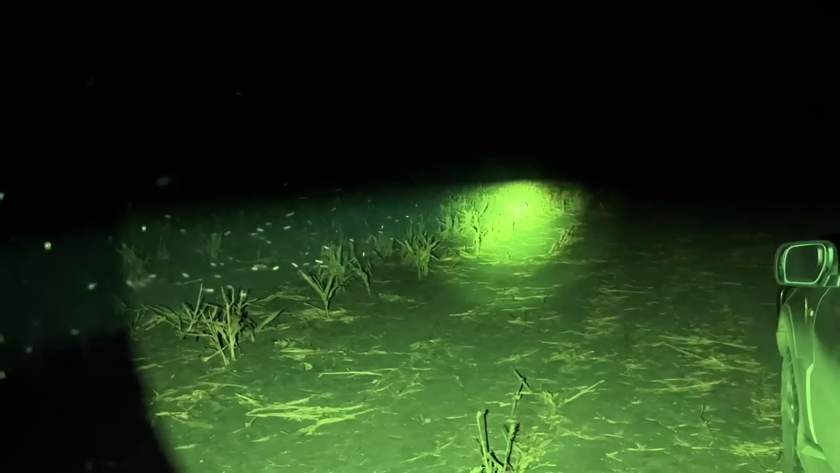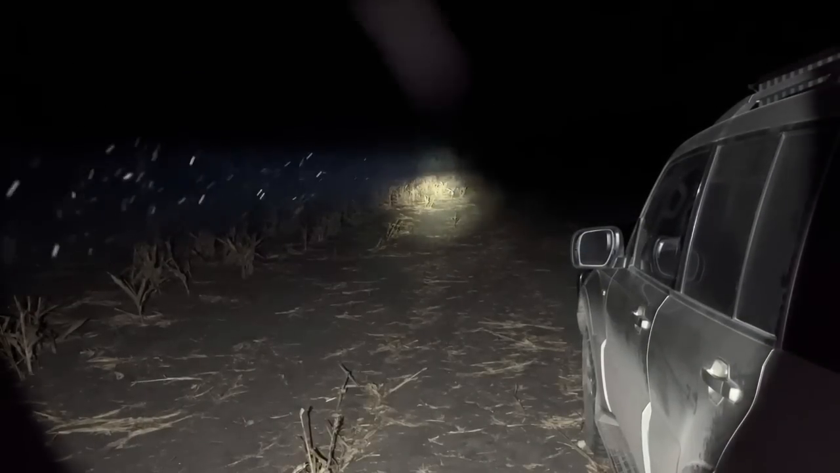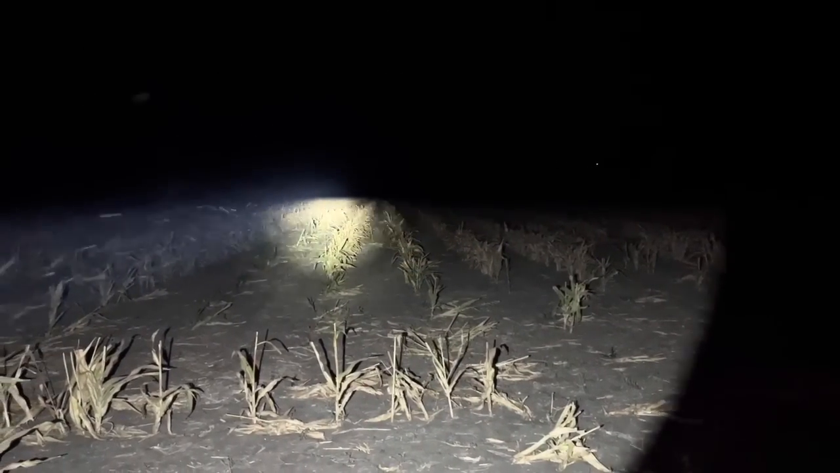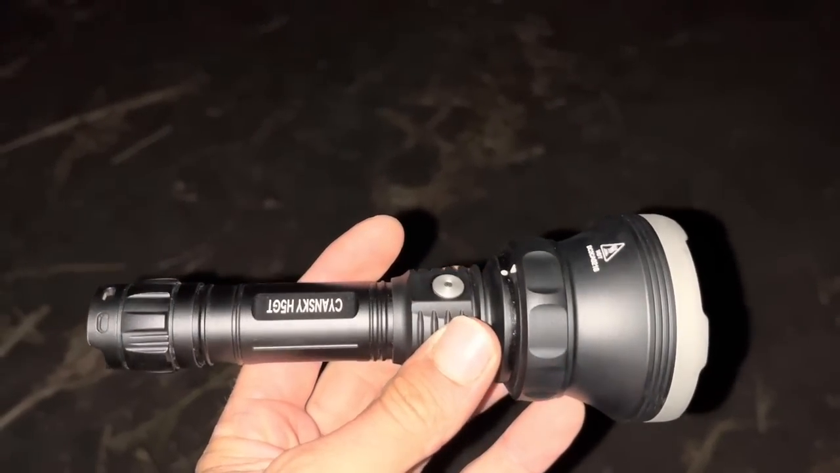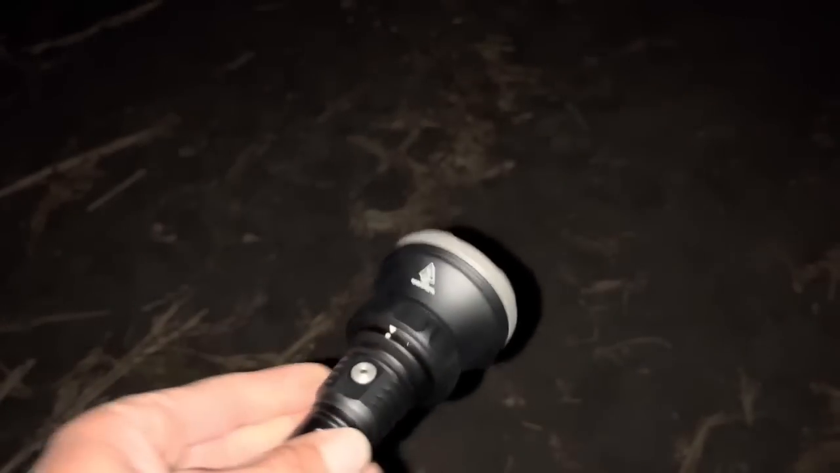There's your low, medium and high with the green, and the white is low, medium, high and turbo. So just down the rows, you can hear that mine really banging in the background. So yeah, it's not a bad torch really. I'm quite impressed with it, so I'll leave a link in the description below if you want to go and check them out.